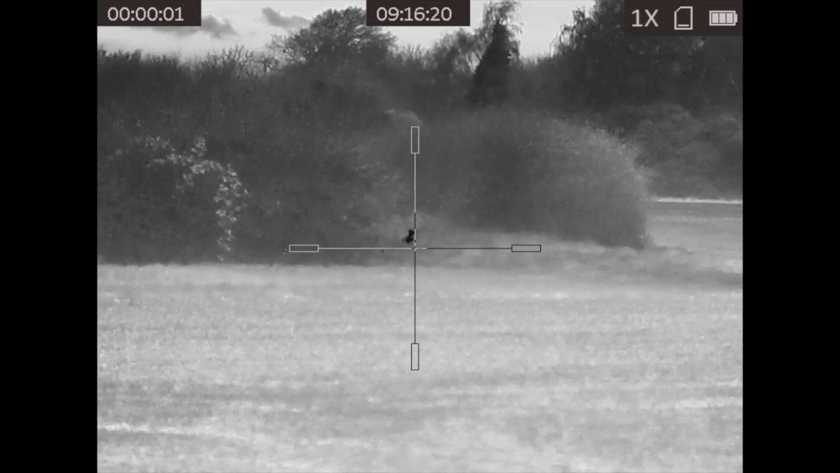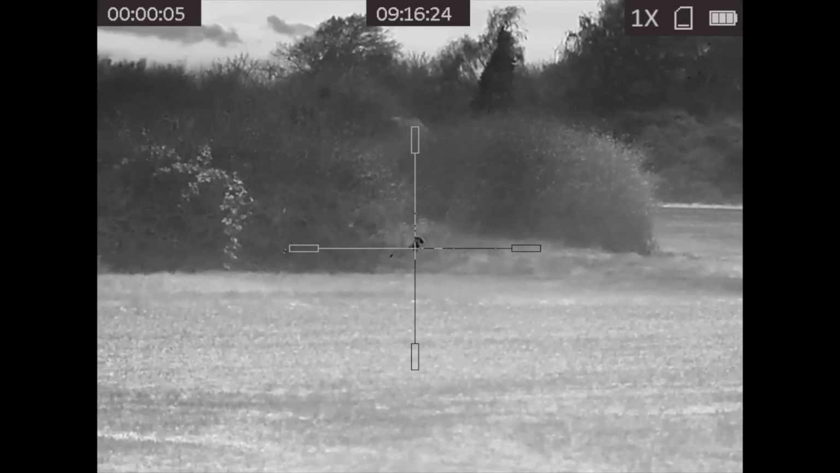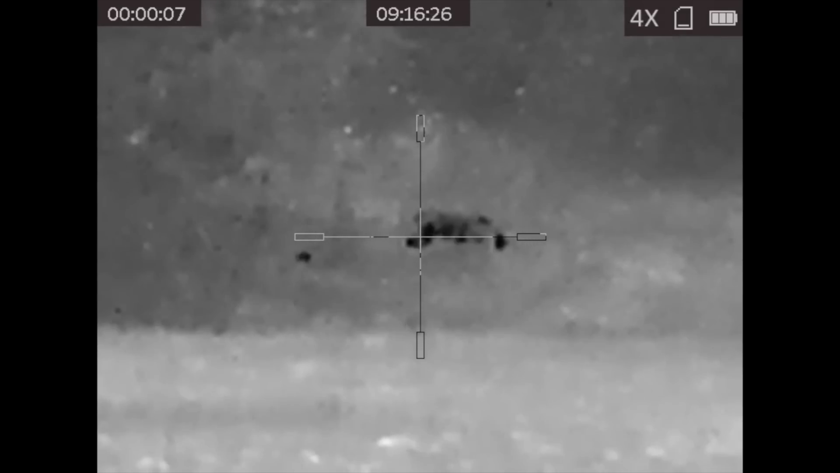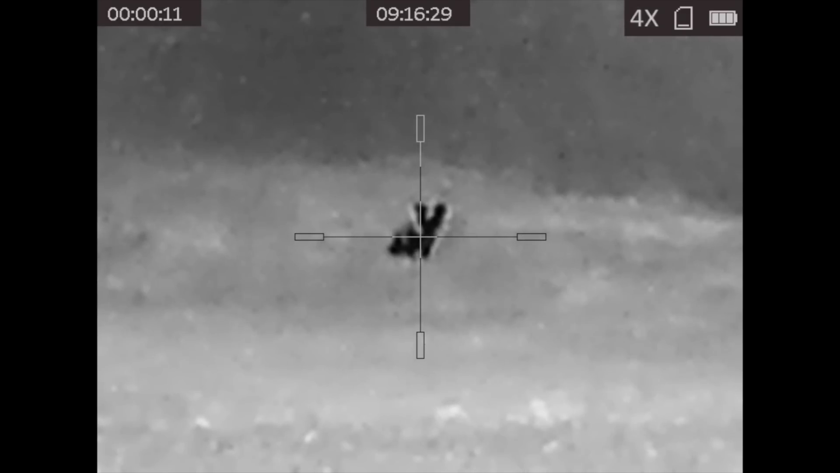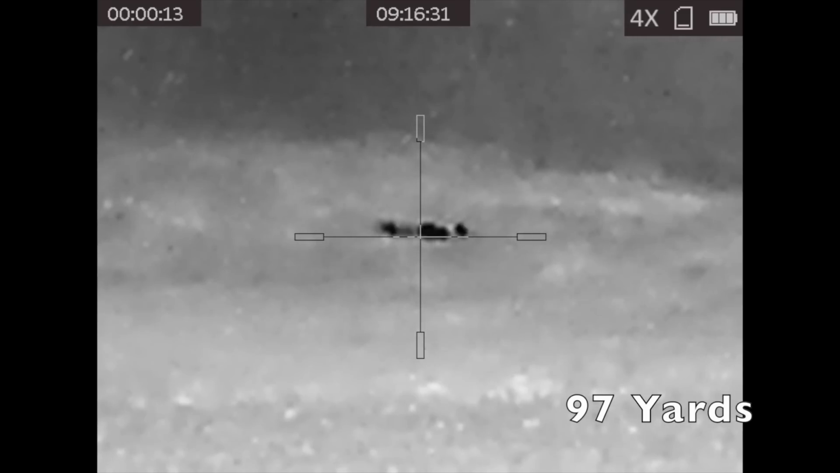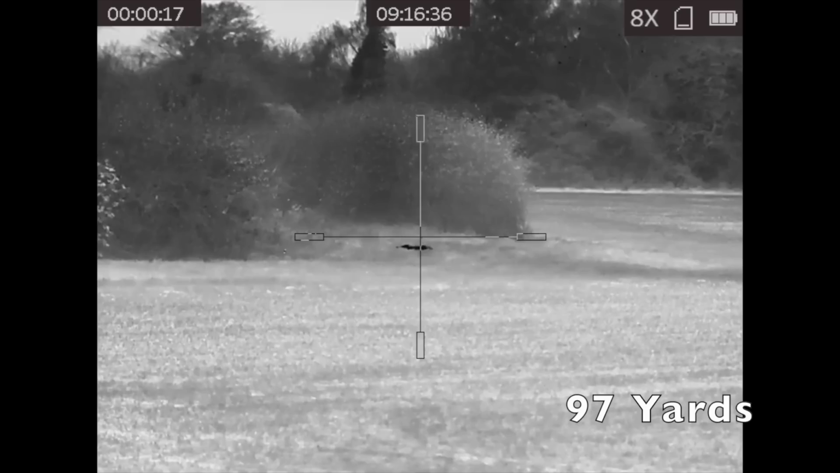Now, believe it or not, it was just a few 100 yards up the road where we made stand number 1. I'd shot a fox here a few weeks ago. In fact, the first fox I'd shot with the hike. This one here comes out at just 97 yards and goes straight down. That was almost bang on my zero.